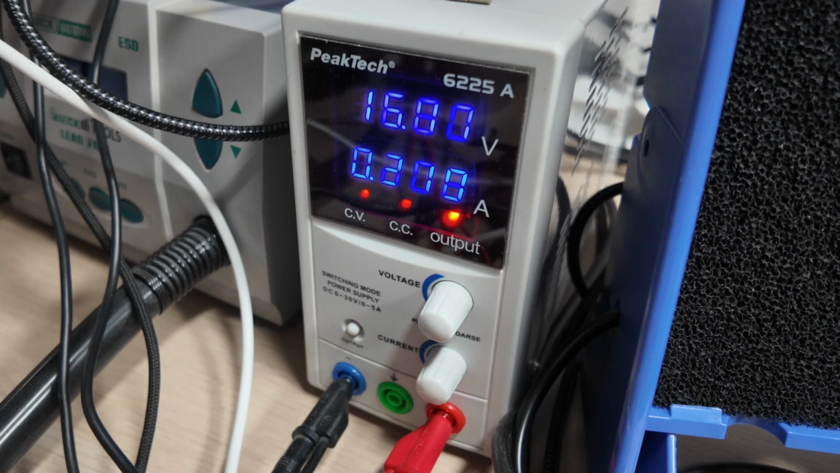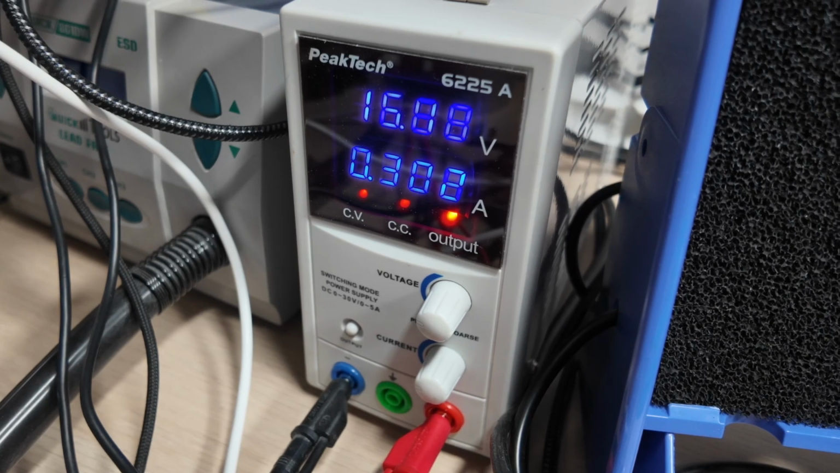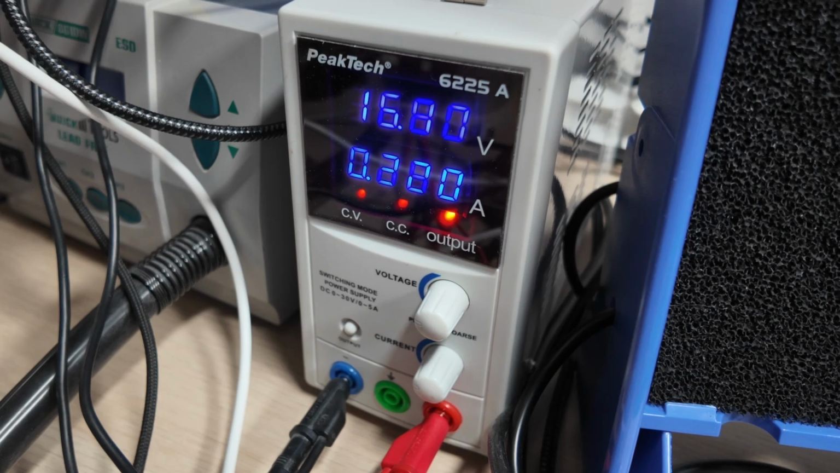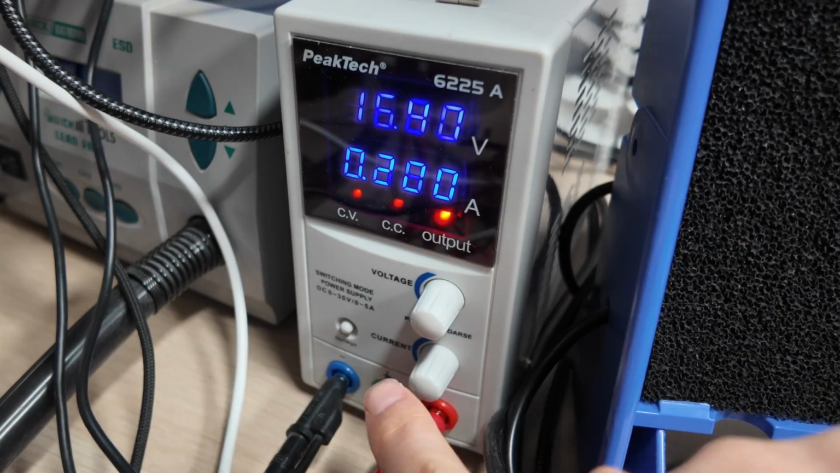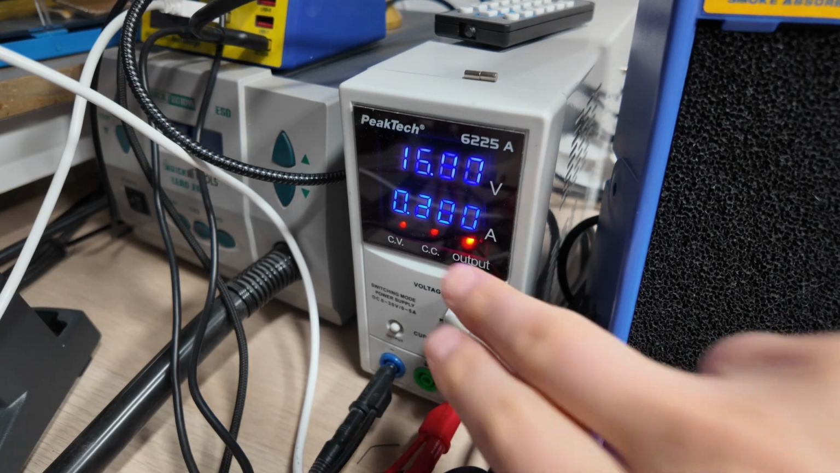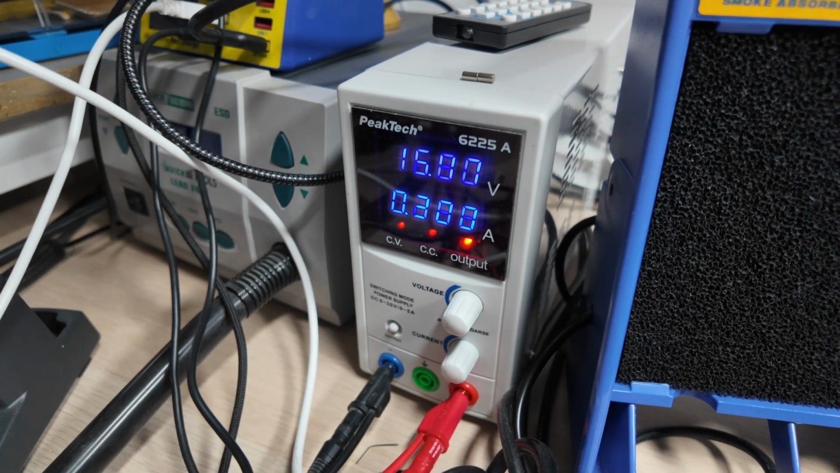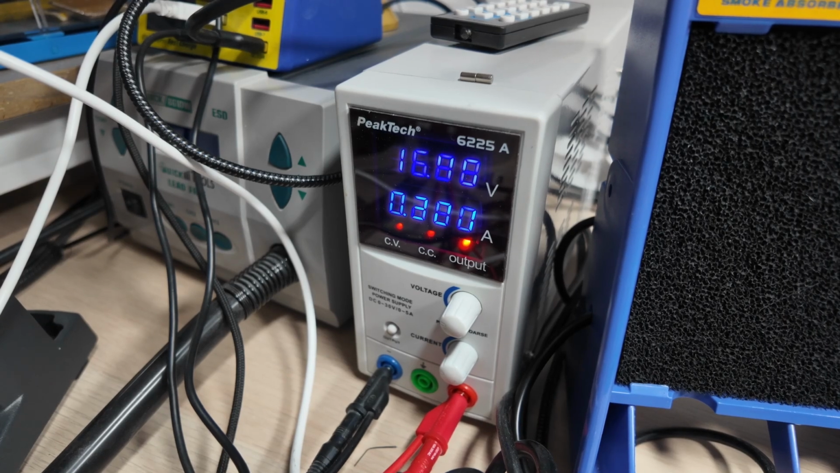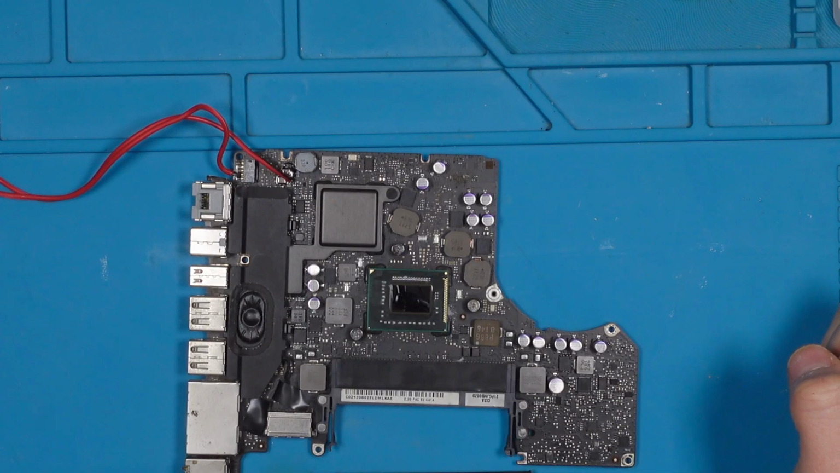I'm not sure if it's visible on camera, but it's always ticking between 15 volts, 16 volts, and the limit here. And you see CC is blinking. This means there is actually a problem and it's pulling the complete 300 milliamps. So this back and forth is not right. This tells us we do have a short circuit.